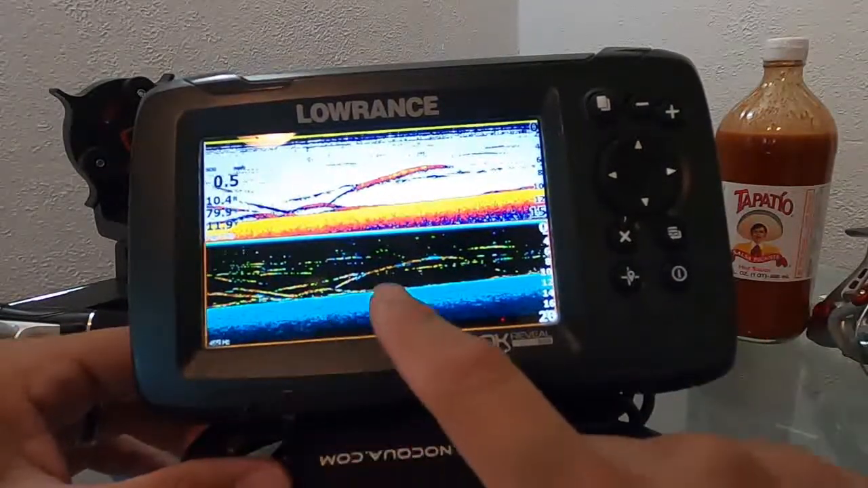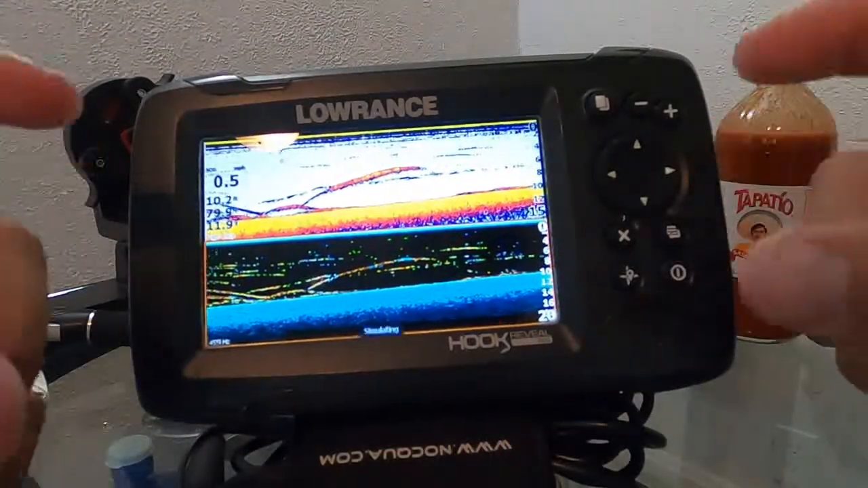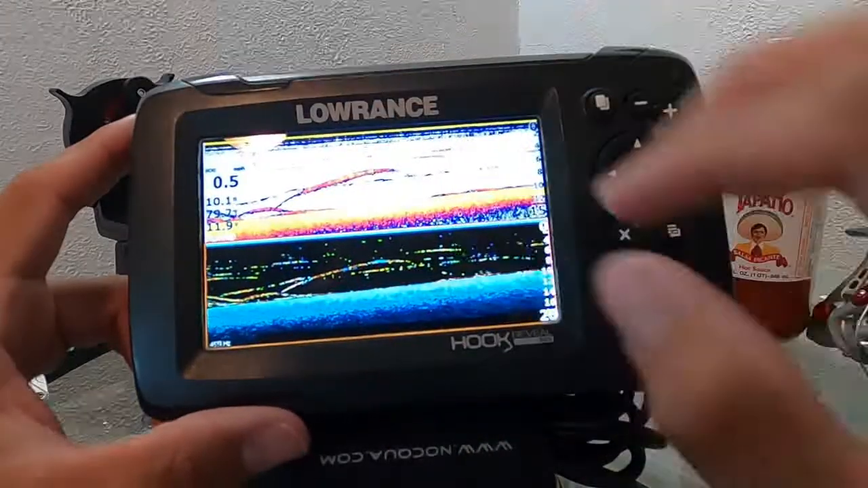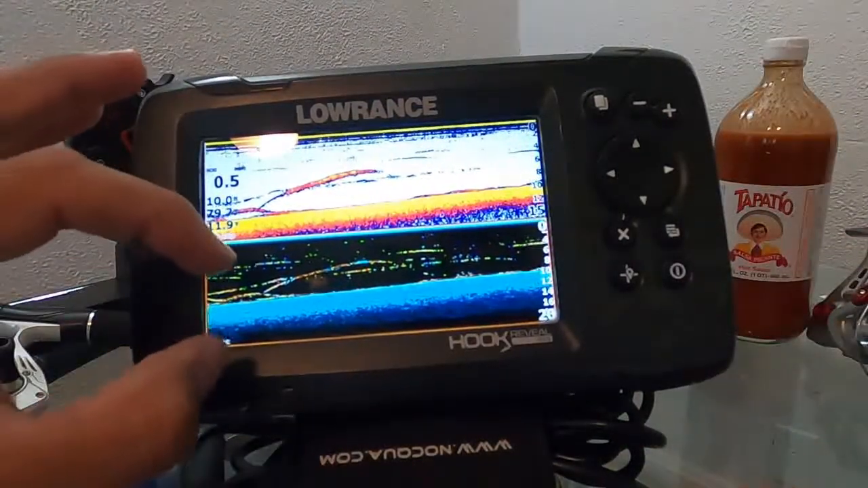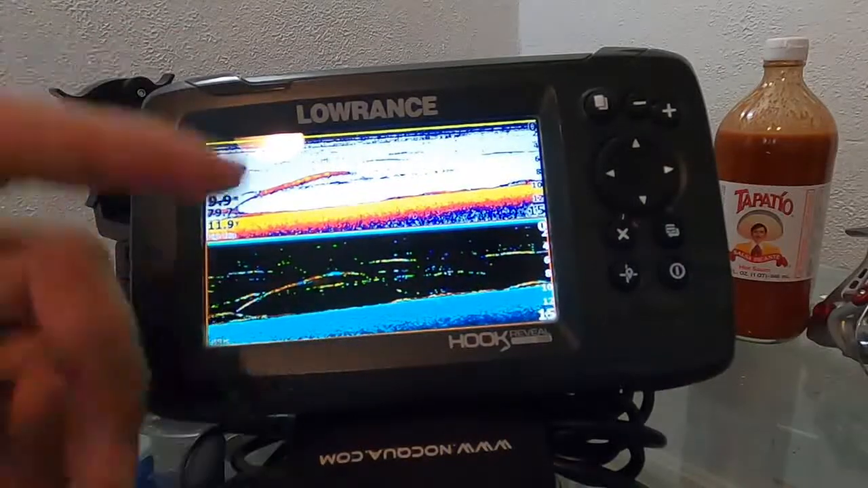All it would show you is this and structure, any type of structure that would pop on. So what Lowrance did with the reveal is they try to emulate that. They try to put this picture here for you so that technically all you would need to use is one page. But because they do run on different frequencies, I still use this one just to verify what this one's saying. You know what I'm saying?